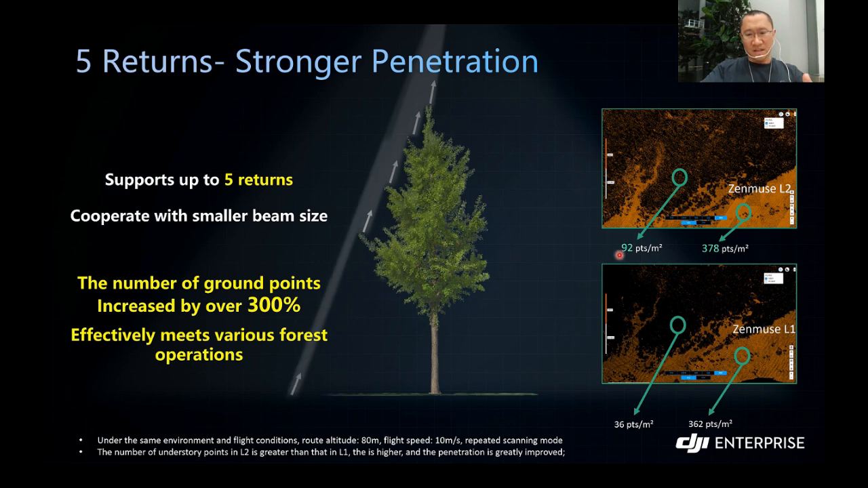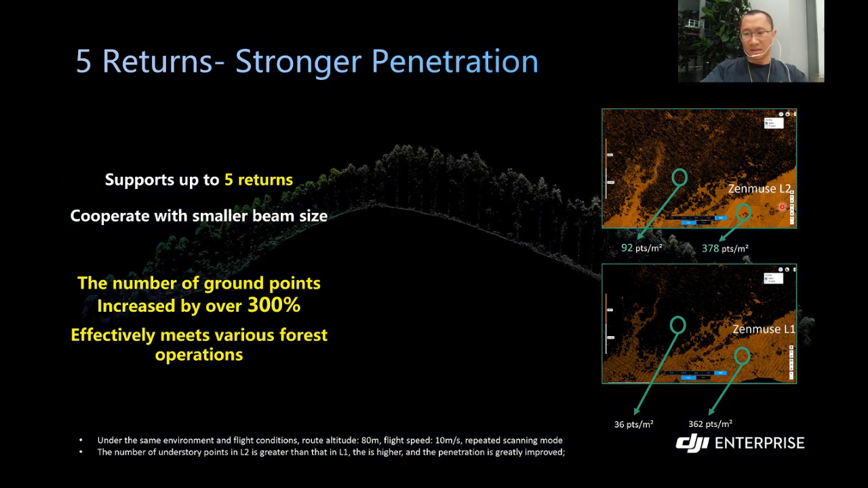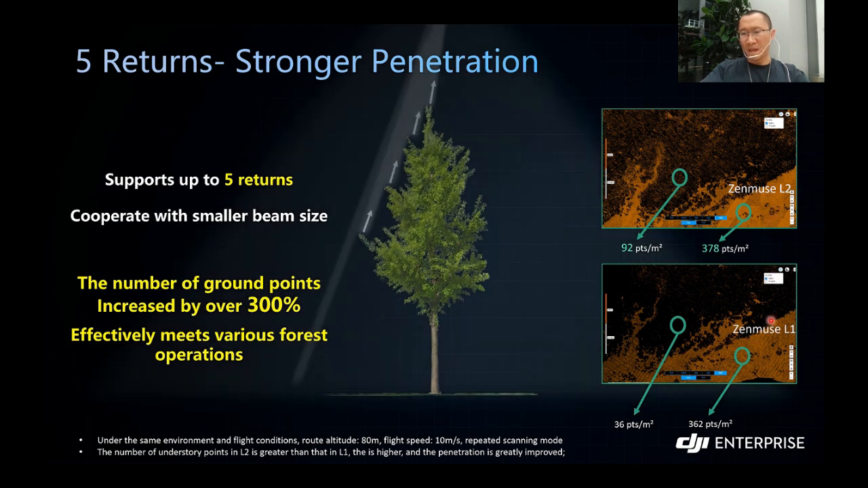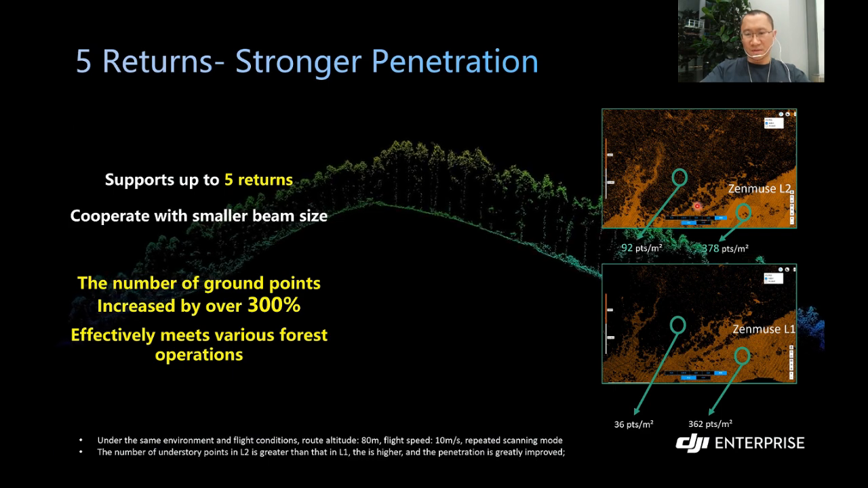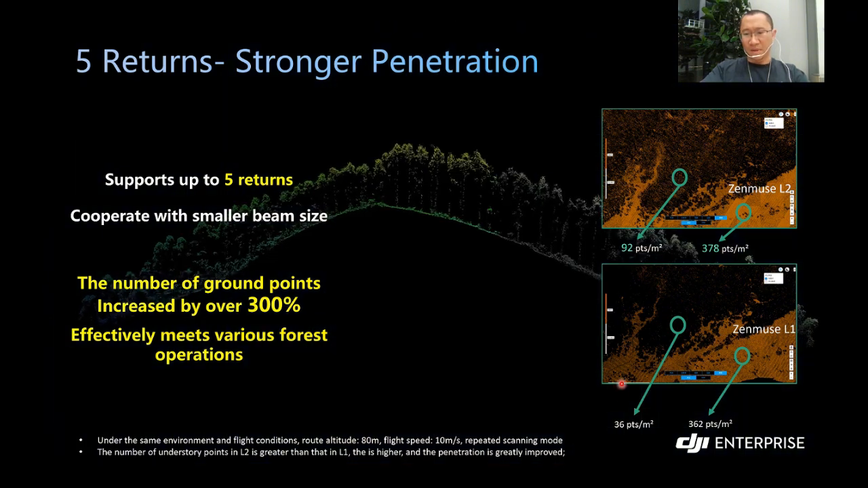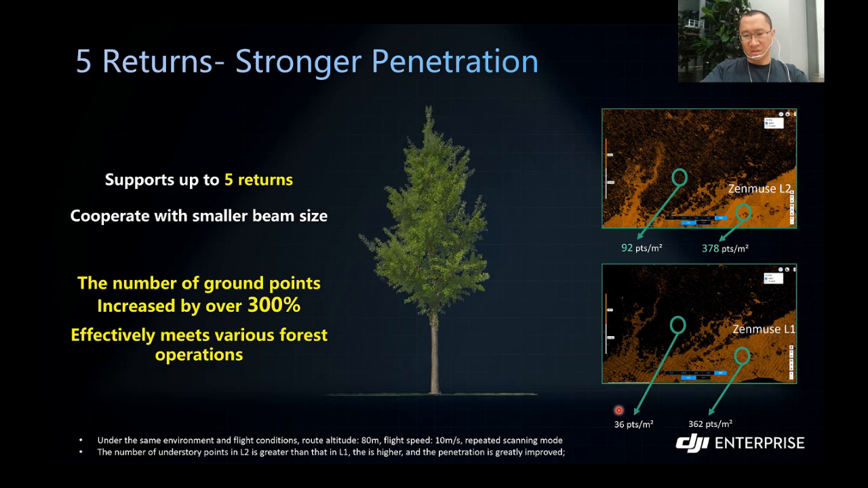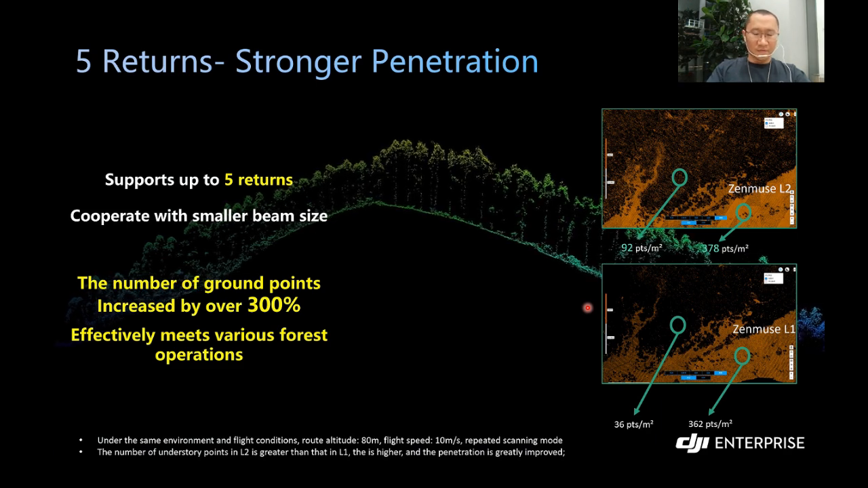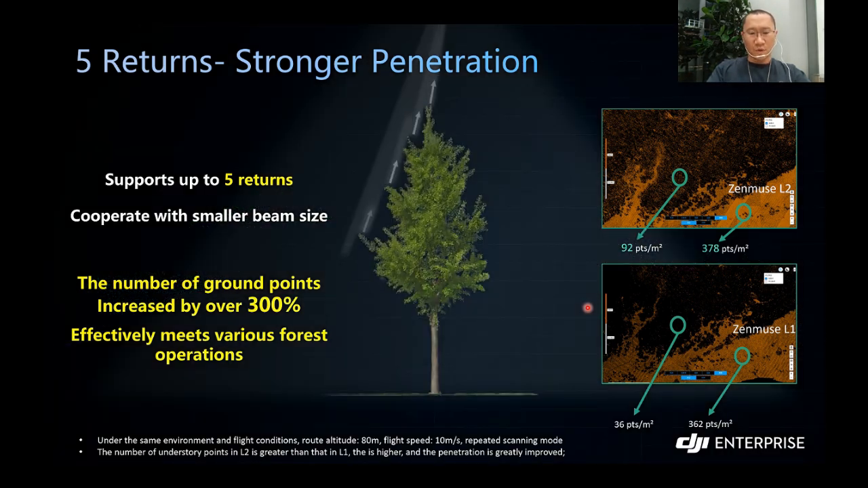I have also attached the 2 real cases. You can see in this area, we're scanning with L2 and L1. After the classification, we get the pure ground points. With L2, we have 92 points per square meter, but with L1, there's only 36. So you can see this has really improved a lot, which will effectively help forestry operations.